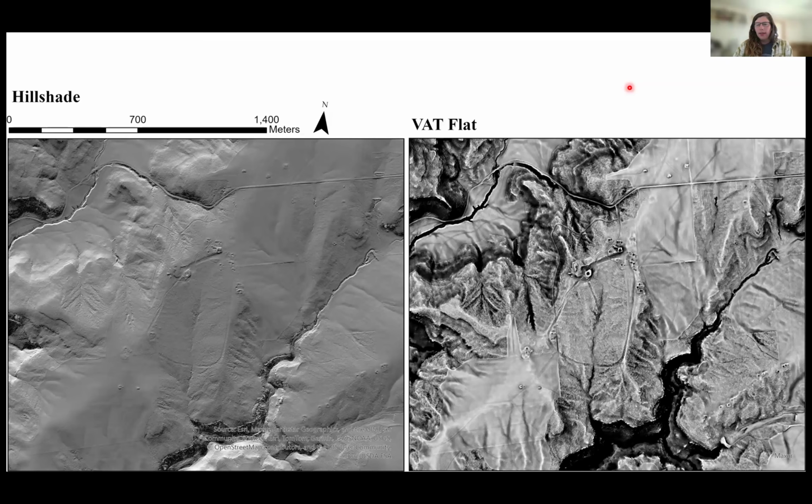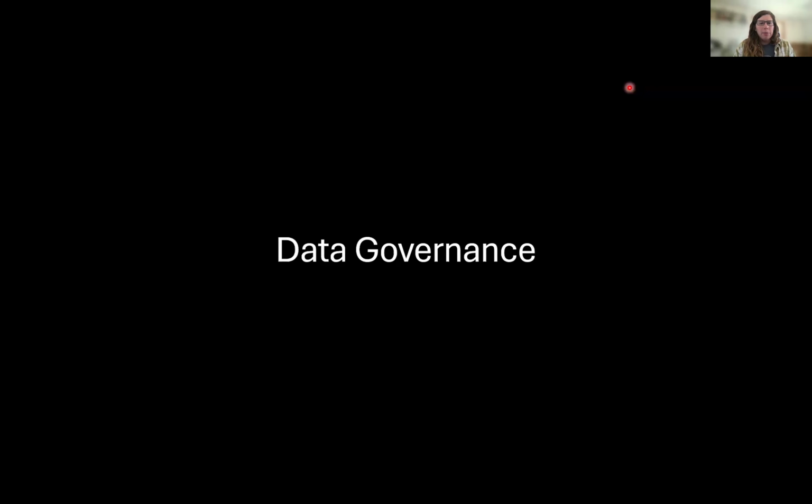Okay, with all of that being said, I have a little bit of time now to talk about the concept of data governance. I'm still learning about data governance in the context of spatial data, but I felt it was a very important concept to end with.